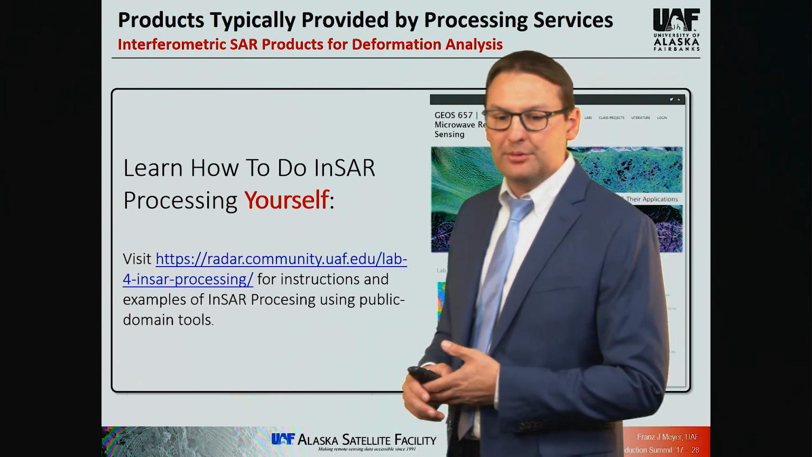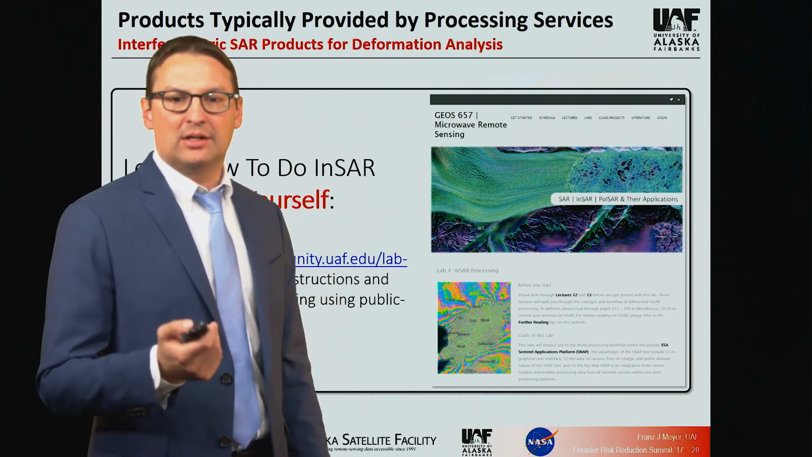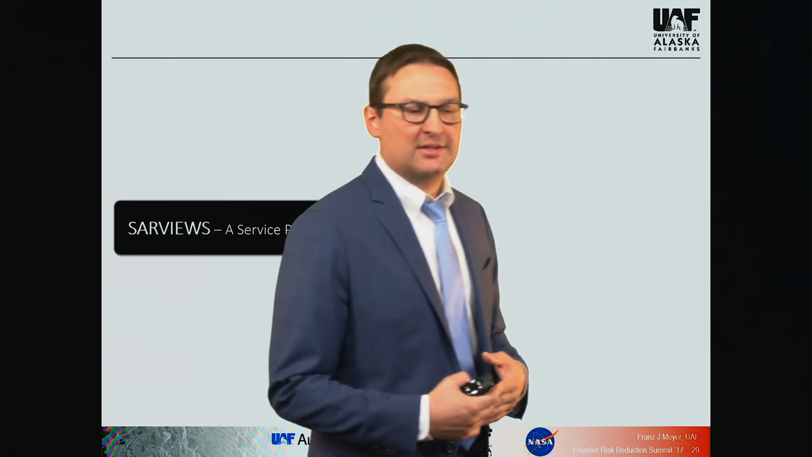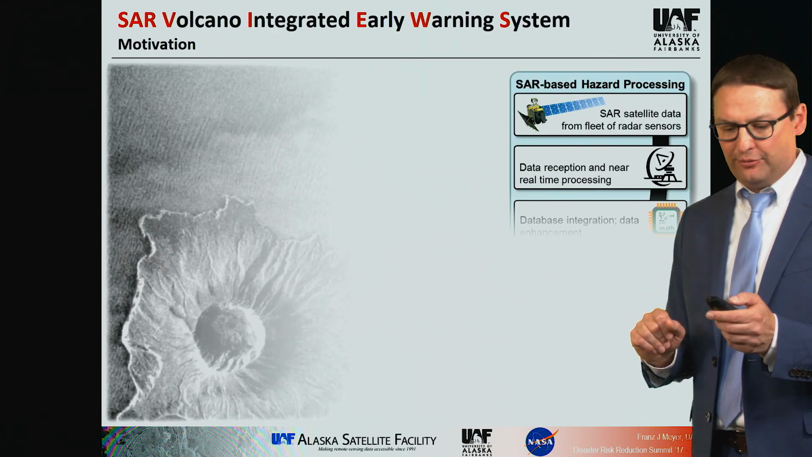And again, there are examples of how to process SAR data with publicly available SAR tools that you can easily install and download. So these are the types of data sets. In the following, I want to show you four systems that provide value-added products already for you.